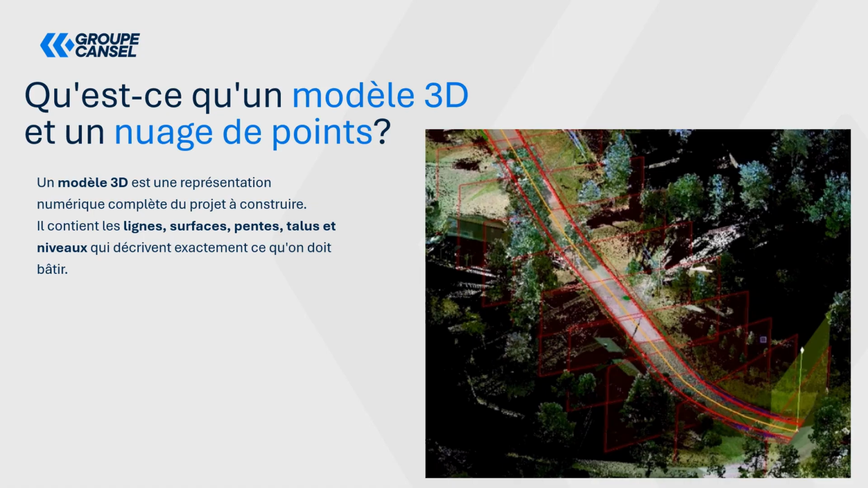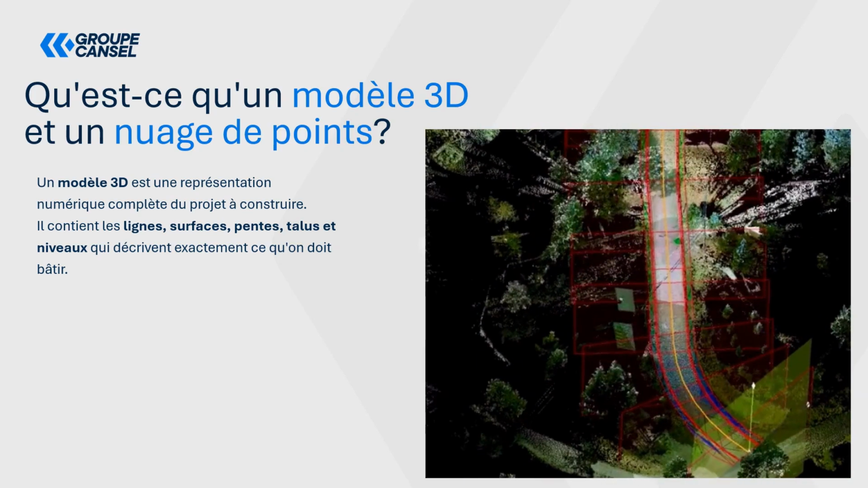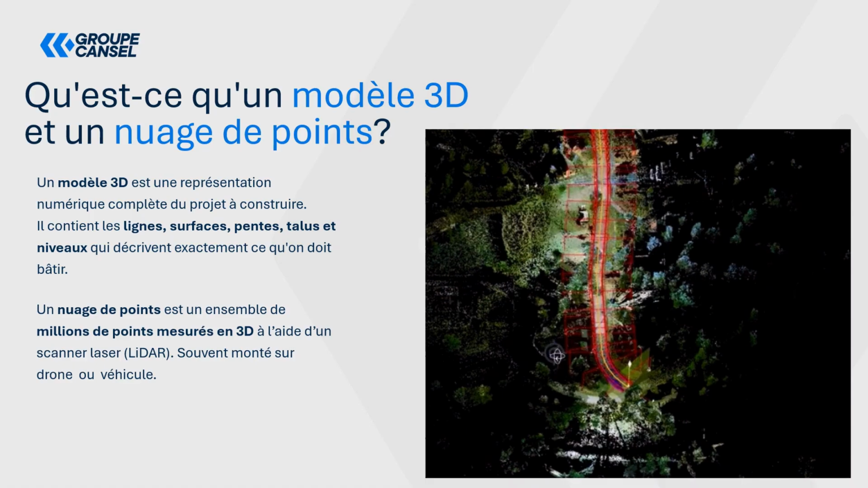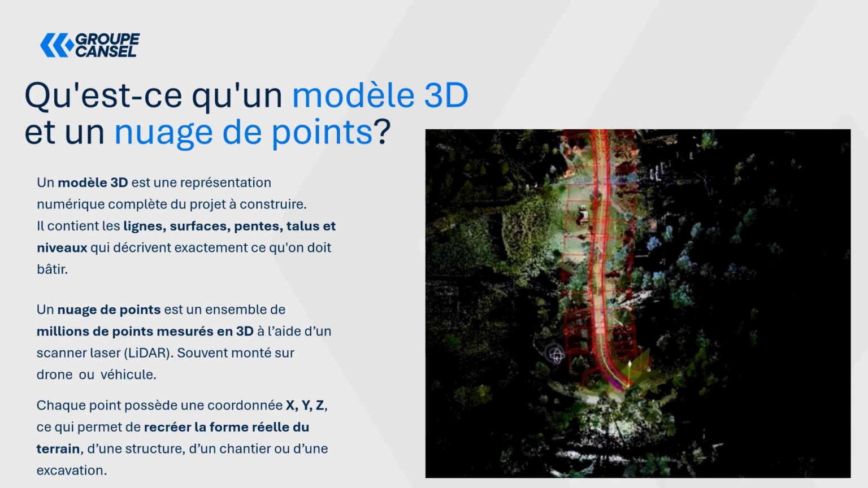A 3D model, on the other hand, is a digital representation of the entire project to be built. It includes various lines, embankments, slopes, levels, in short, all the elements that precisely define what needs to be built or corrected. The advantage is that these models then allow us to analyze the construction site in extremely fine detail, well before mobilizing teams or equipment on site.